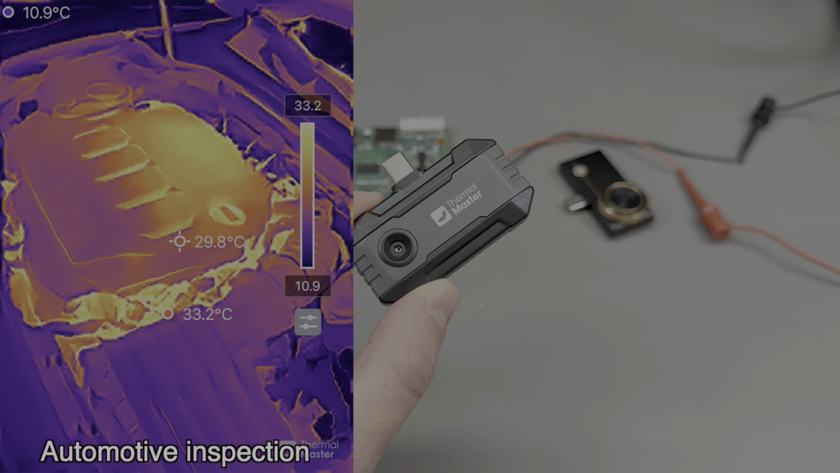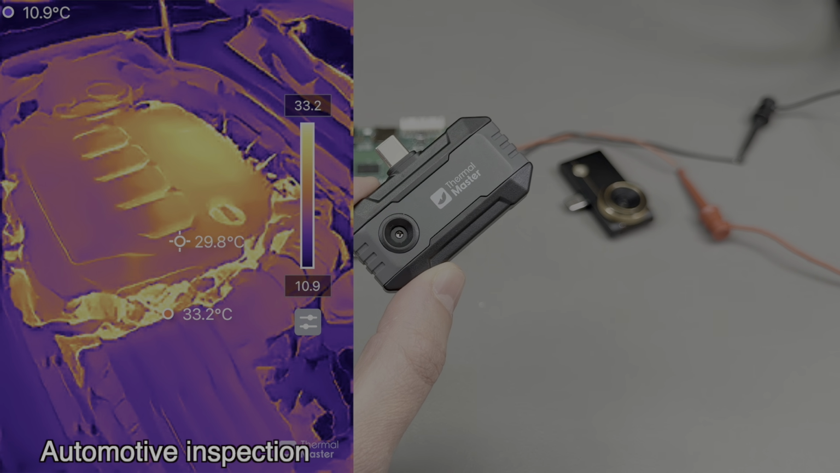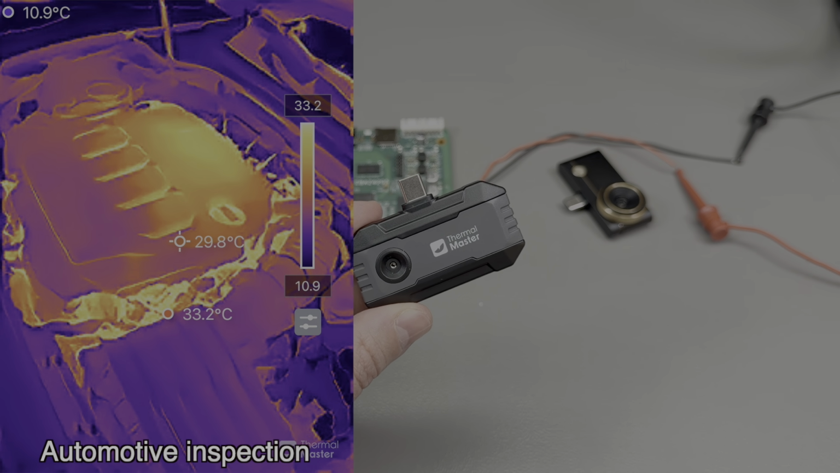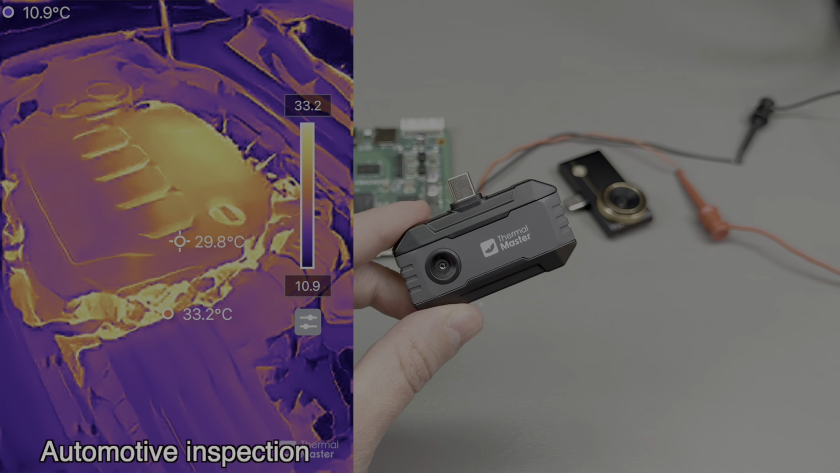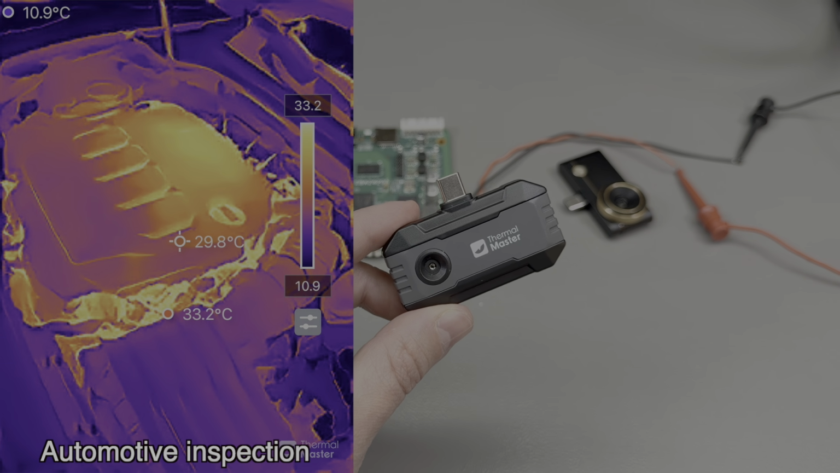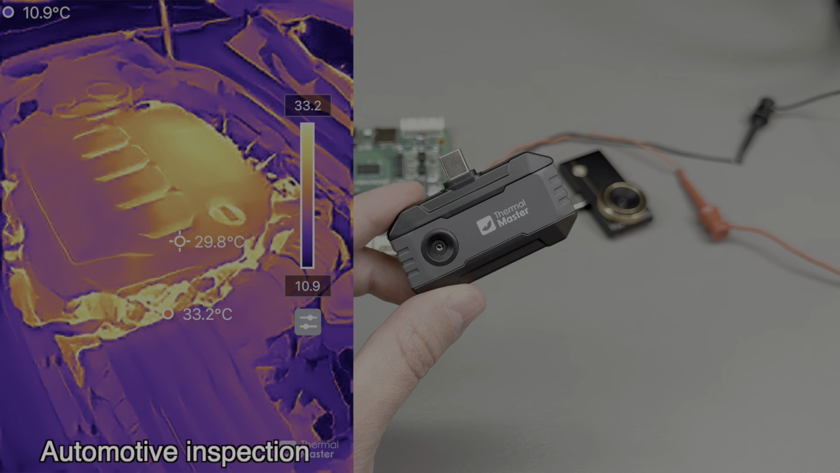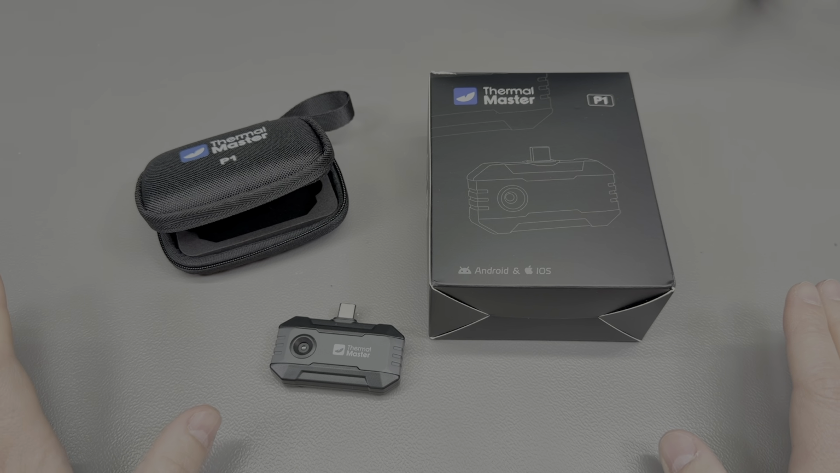Again, components here are big, so the camera with its given resolution is well capable of identifying spots, measuring temperatures, and actually pinpointing any problems, be it with the internal combustion engine and its components or the electrical system. The same goes for pipe work, HVAC systems, insulation, walls, finding leaks. This is well capable of measuring and pinpointing potential problems in those applications.